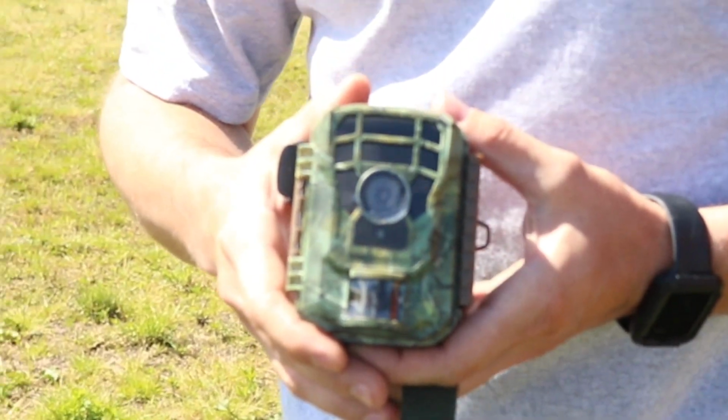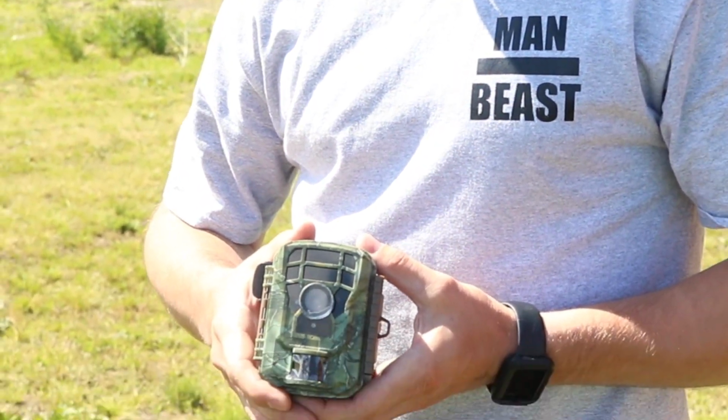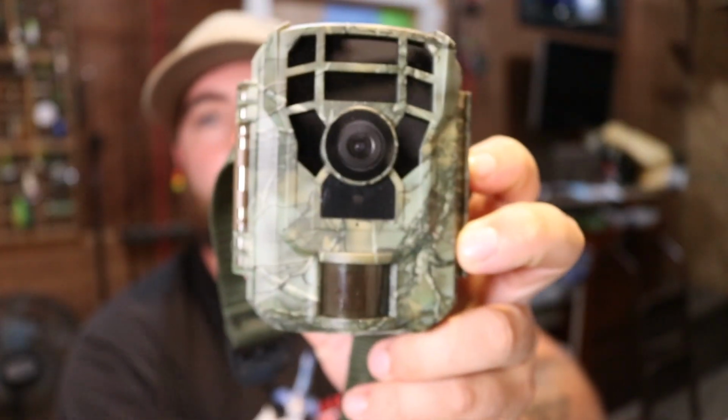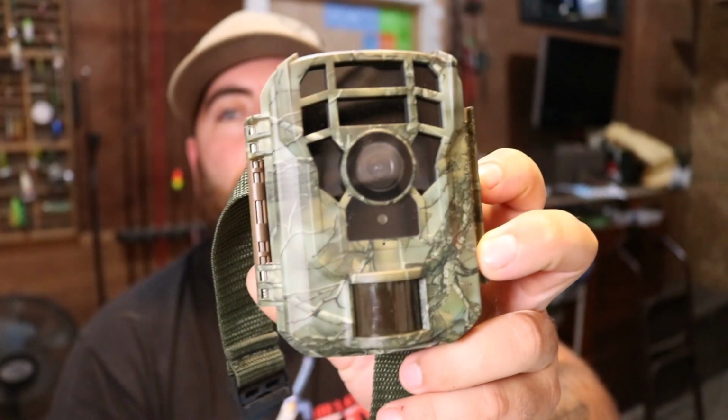For the third camera, we have the Campark Mini. Yeah, this thing's pretty small. I like it. My hand, gone. That is one thing that drew me to this camera. It is actually identical, at least the size of it, and it's not identical, it's really close, to the Toguard Mini that we have also tested in this video.